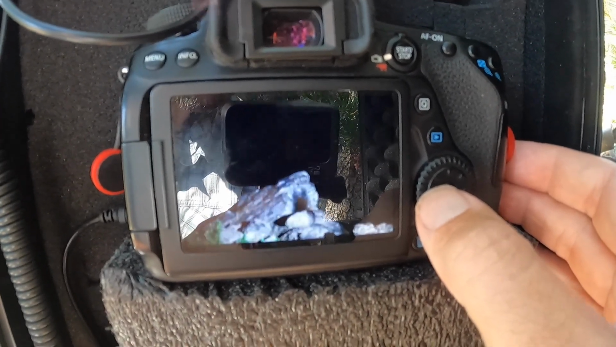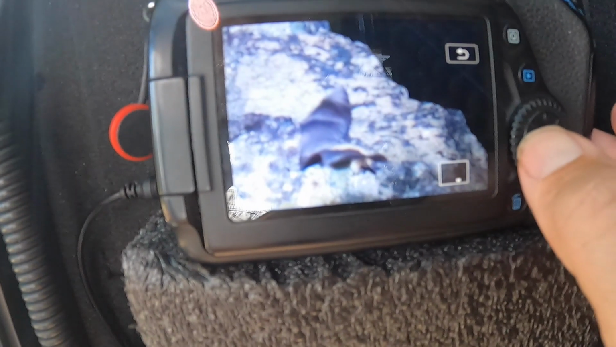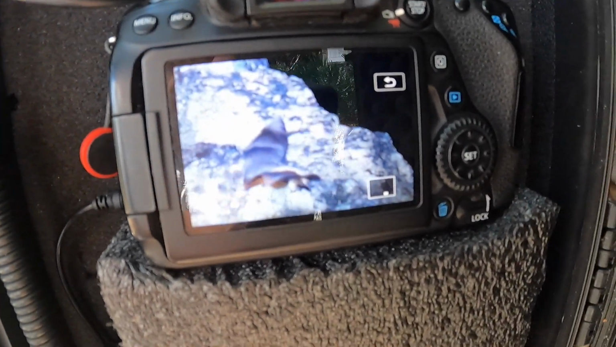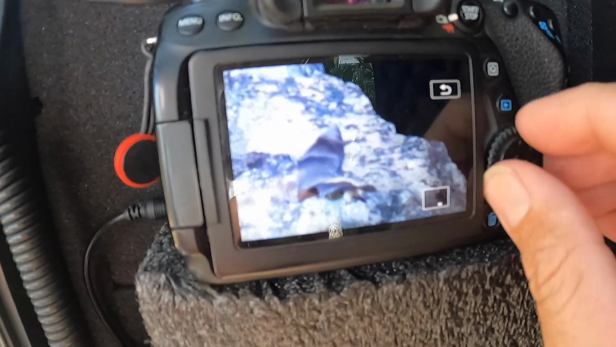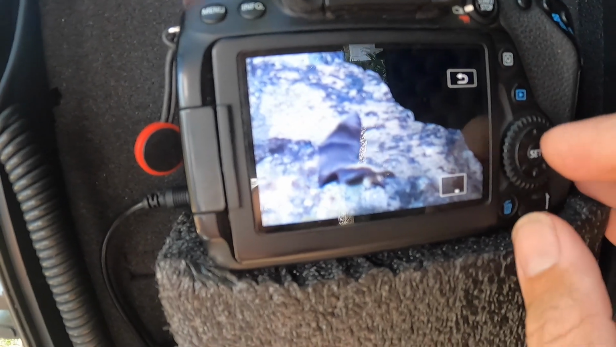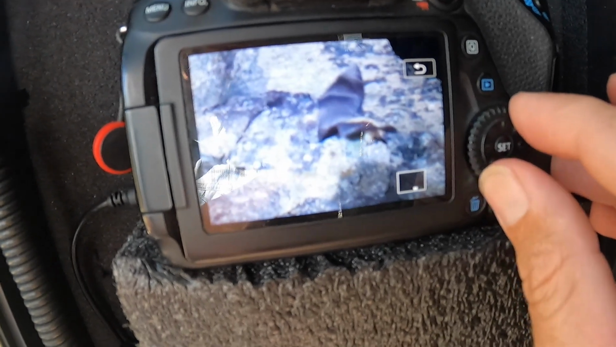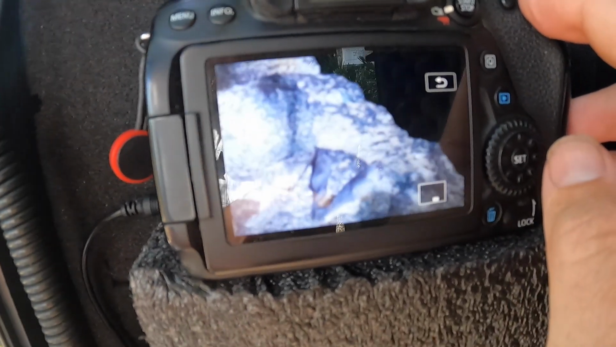That happens. Might be a bat like landing or a... I don't know, I'm gonna have to check that out on the computer. Yeah, that's a bat. Check that out, that's cool. The frame before. Picking bugs off the rocks.